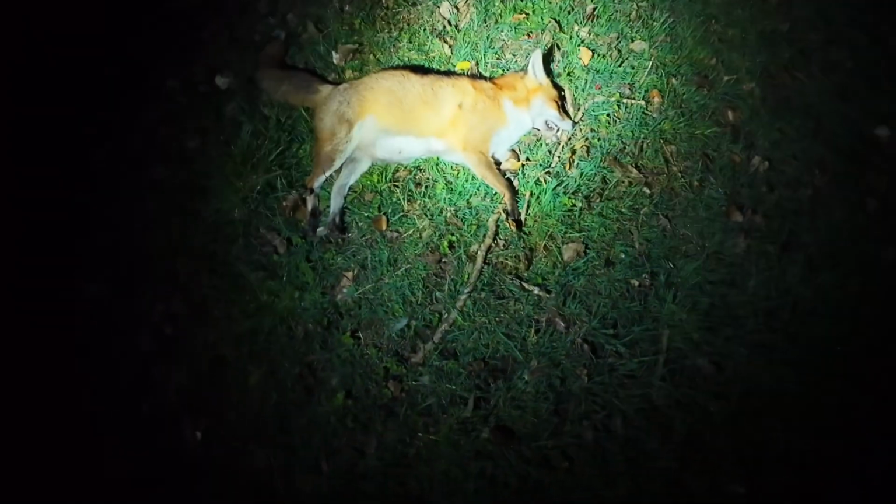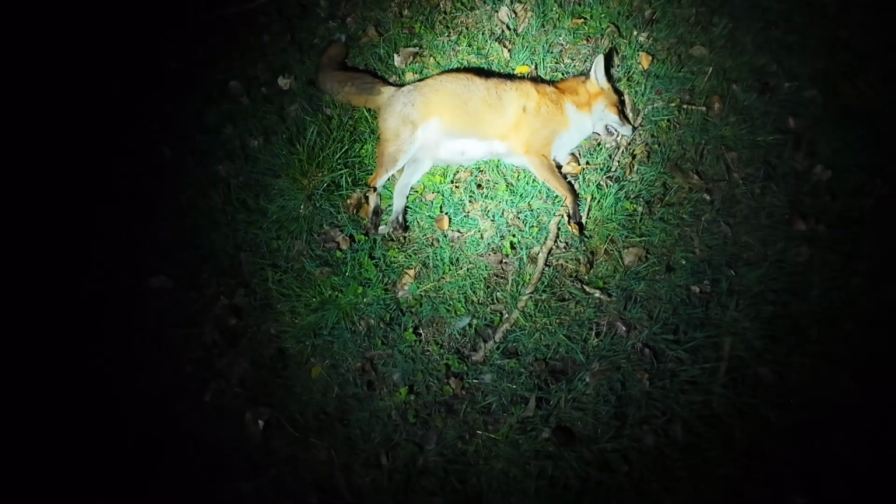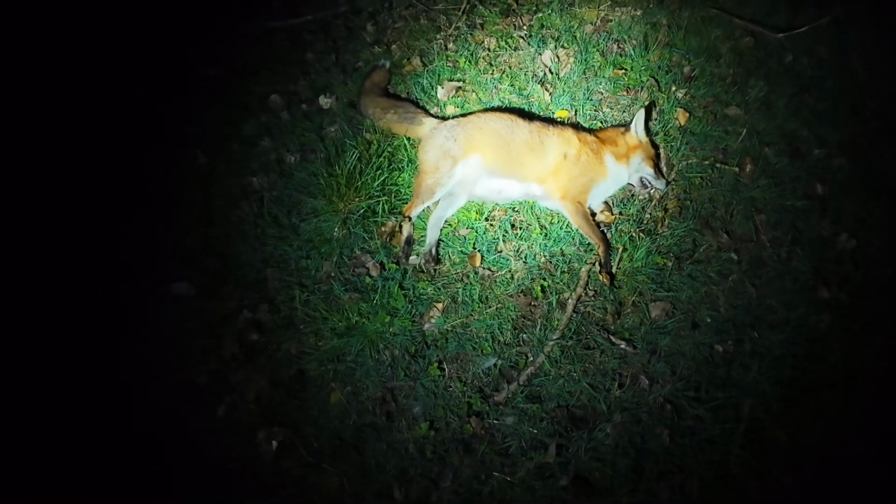We've come up on the second one. The vixen. She looks like she's about to cub, so there's a good one to get out.